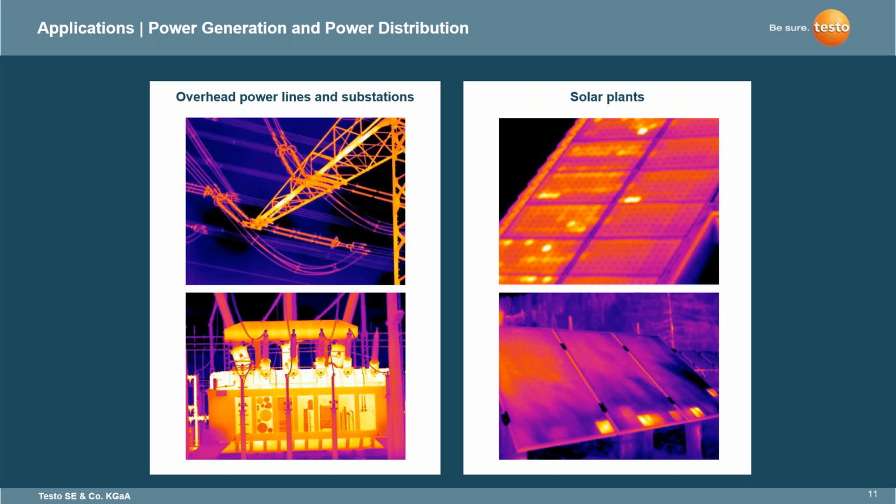Also, not to mention solar plants, especially solar panels. This is becoming a big thing now within the United States, solar farms, solar panels. So being able to inspect a panel and trying to find the bad board or the bad little puck, as they call it, that will go into a solar panel. Also not shown here is wind farms. So the mechanical turbines and the spinning equipment, thermal imagers are used in that as well.